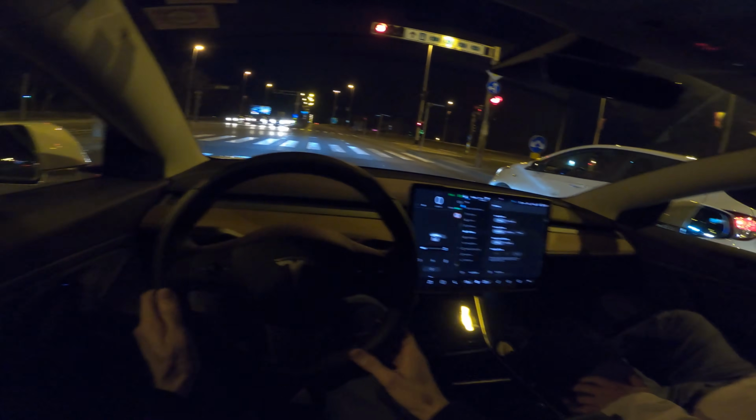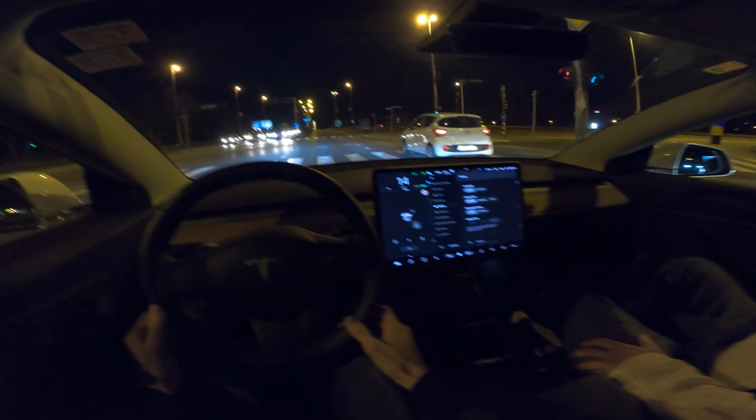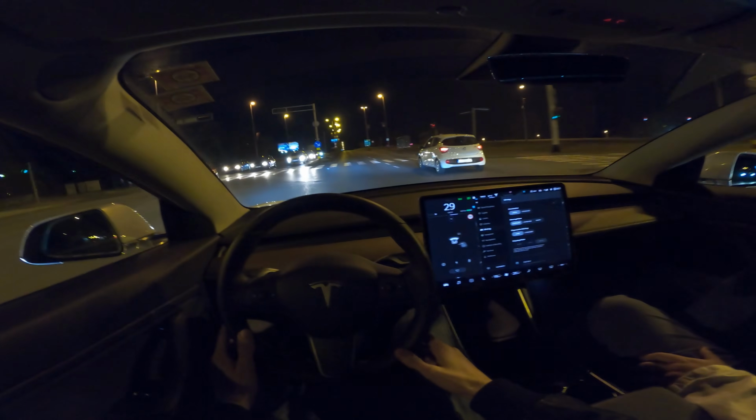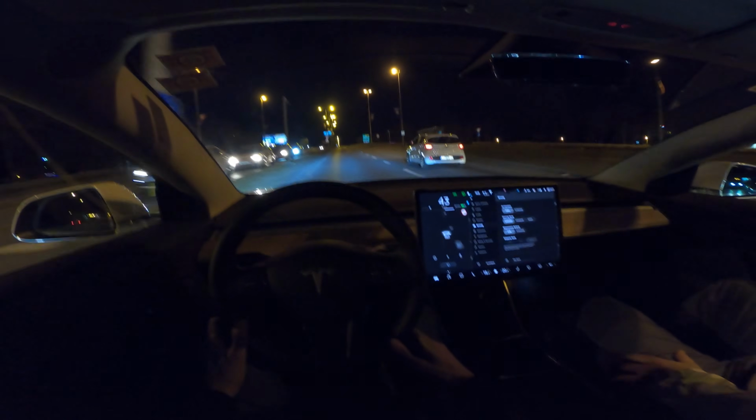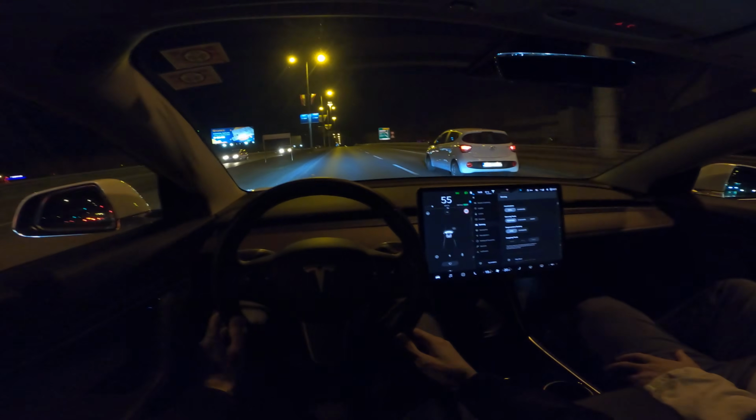Now I can't play too long for not to get a copyright strike, but you get immersive sound, 14 speakers and an amplifier on the back. Definitely one of the best stereo or music systems in the car for sure.